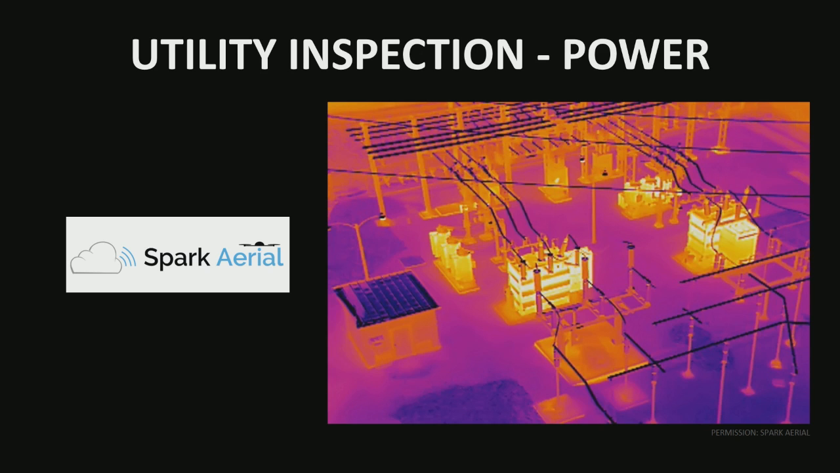This greatly reduces the amount of times that a person needs to climb up a power pole or be on a bucket truck and look at these things and get up close. And they only need to be put in harm's way when it's absolutely necessary to make changes. Now there's a huge push in the world for drone manufacturers and service providers to make this an autonomous situation.